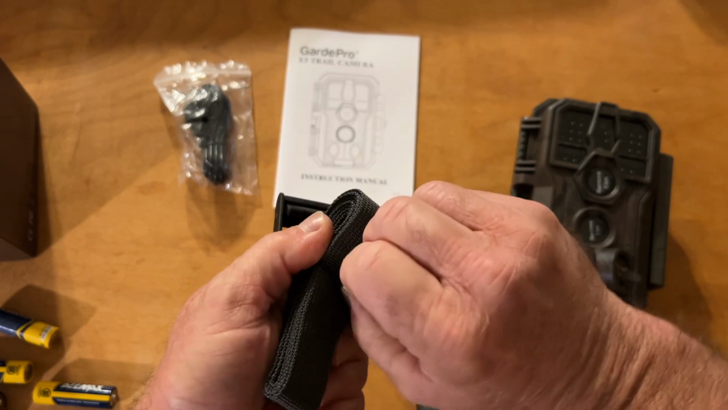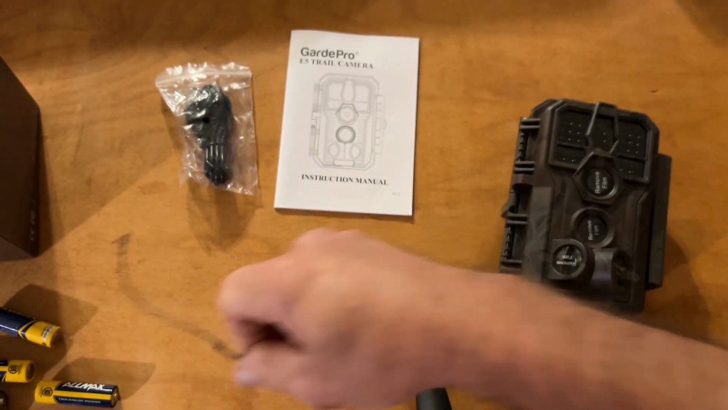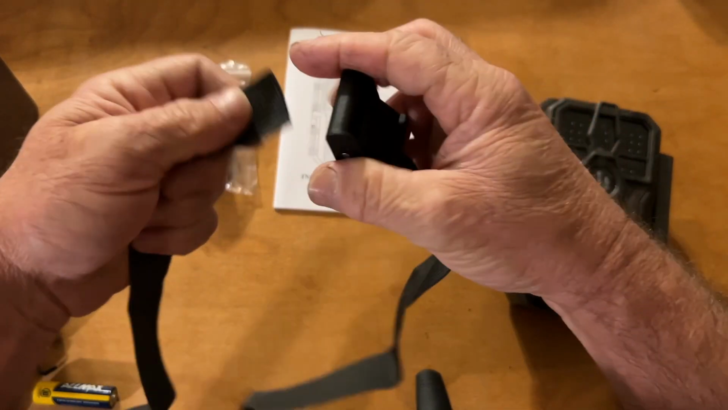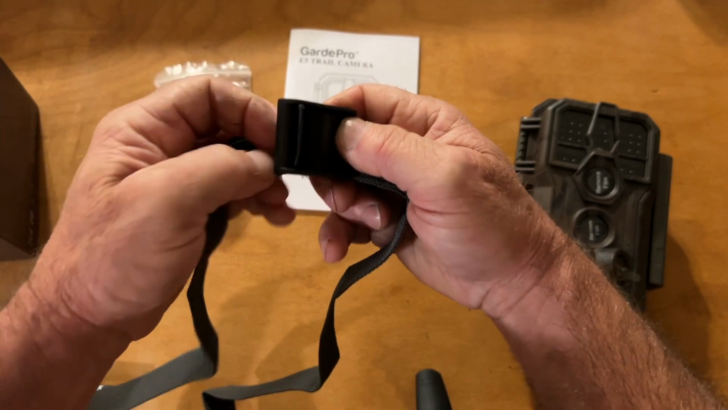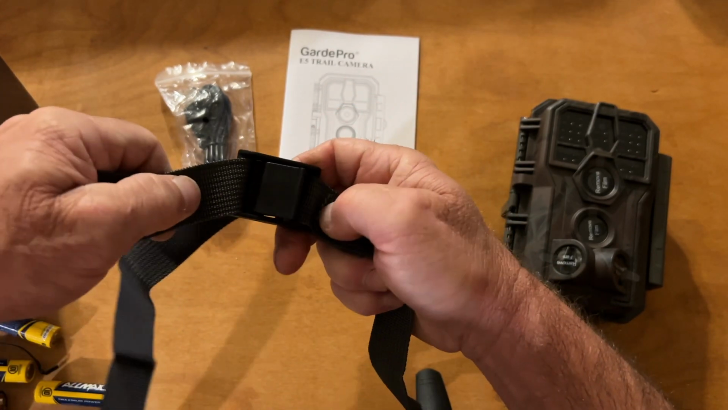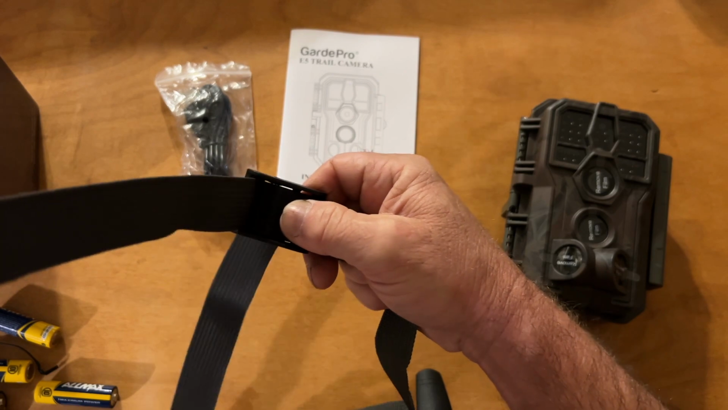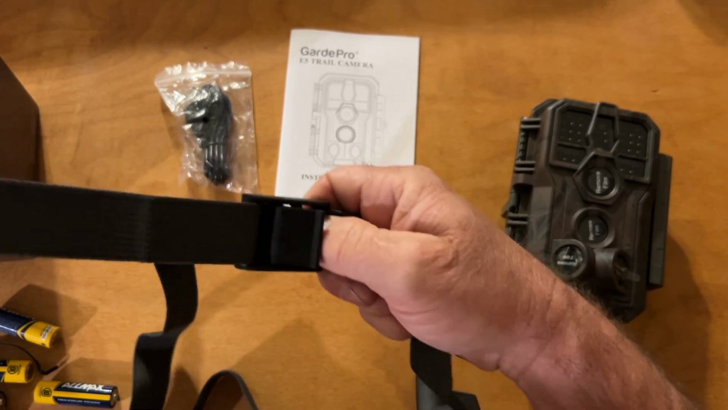Let me just undo this here. So as you're tightening it up on a tree, I like it. Just pull back, tighten, loosen, whatever you got to do, and just let go.